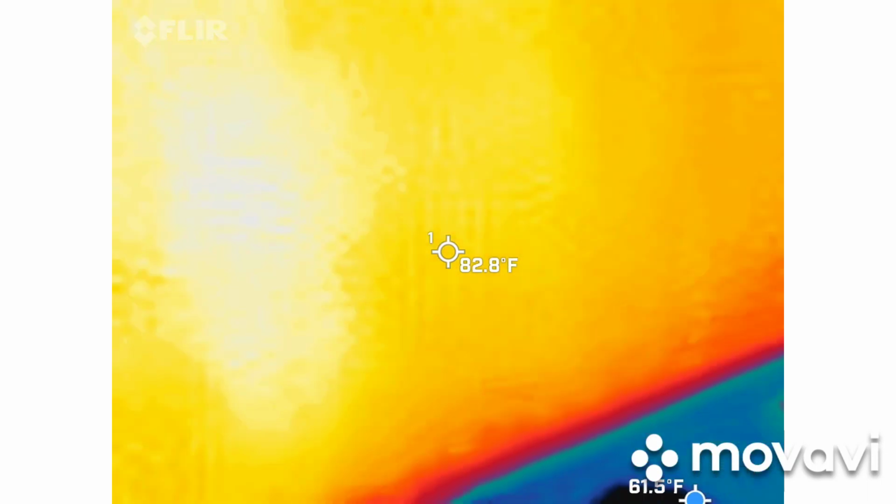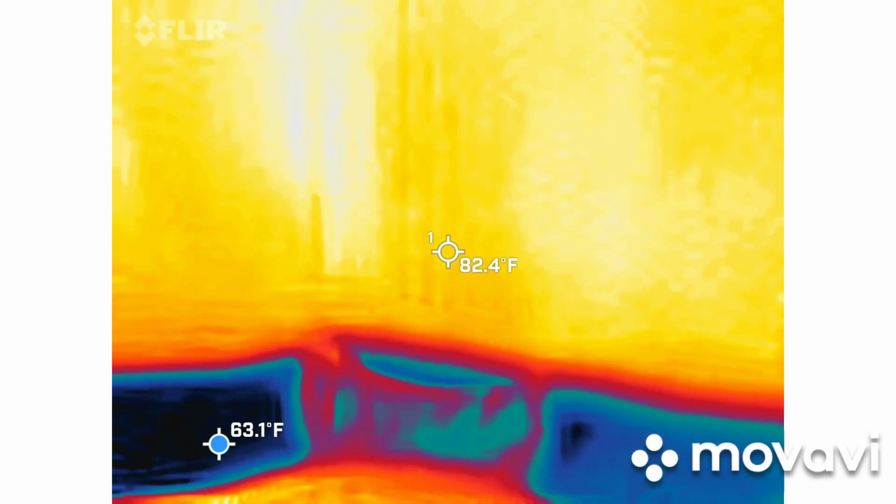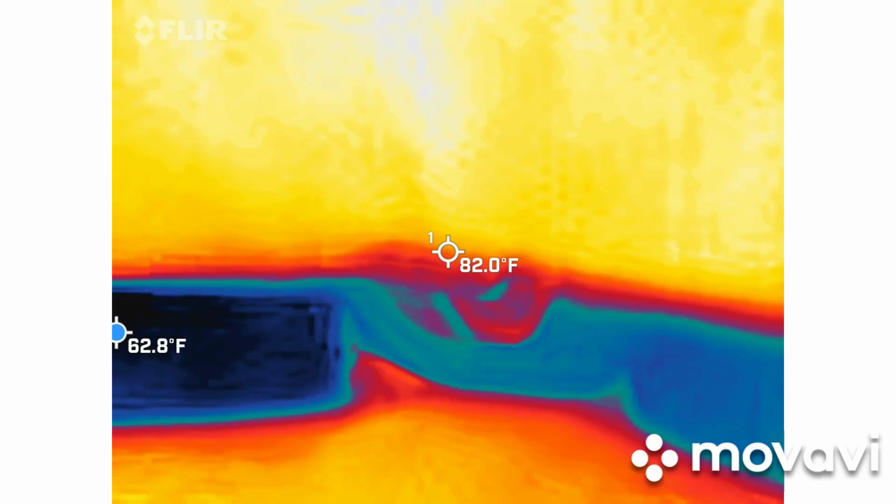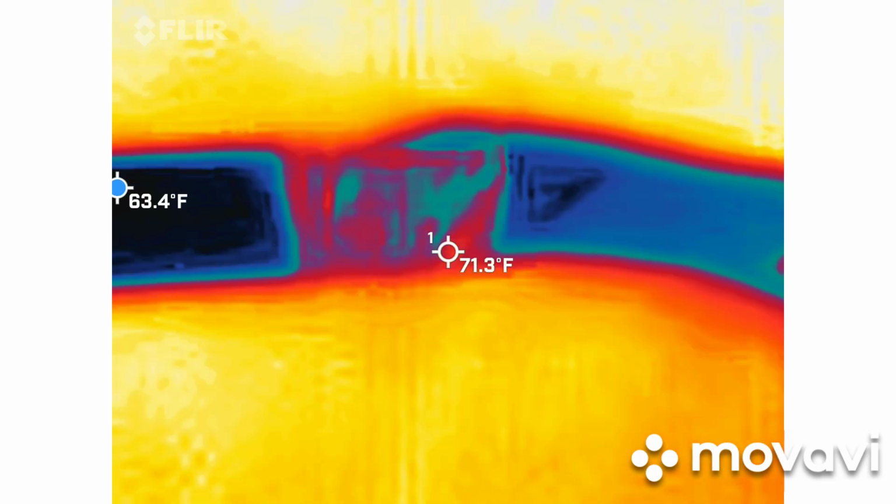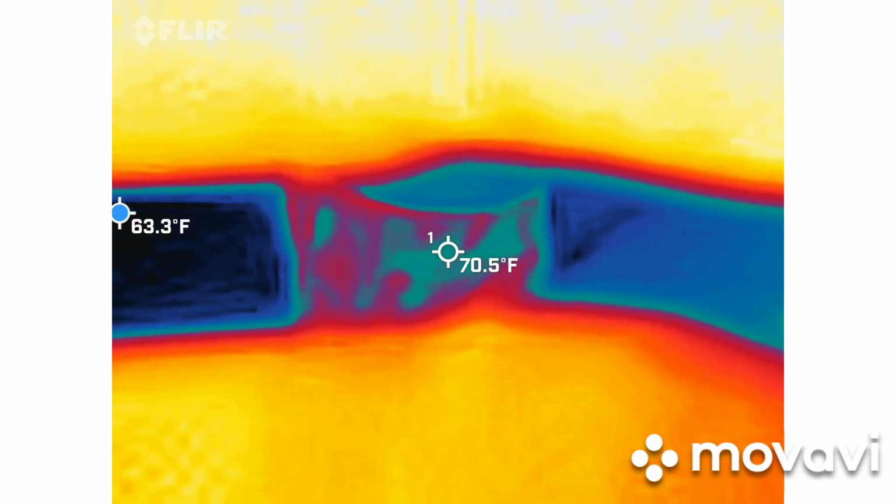Now, you also have a cheat sheet that we're going to use in real time, which is the bar on the right-hand side of your screen. It has the highest temperature and lowest temperature. That will not be on your video. It does not record that. I don't know why. I've tried the settings a million times.